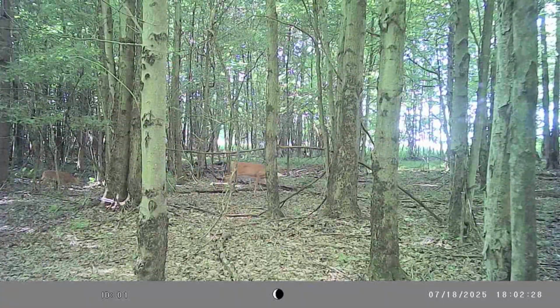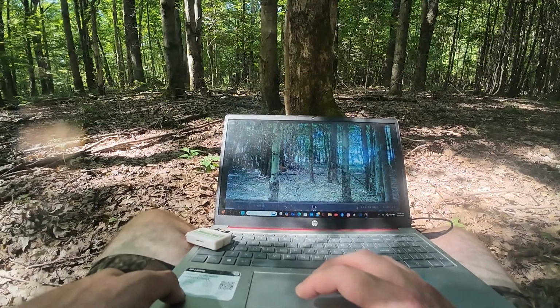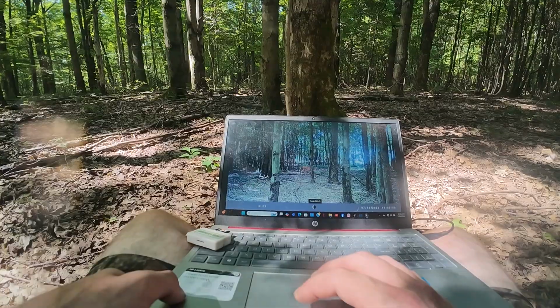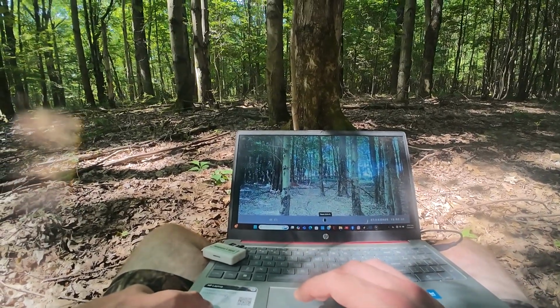Oh, doe with her baby. Oh, poor little baby's got a little limp. Makes you wonder.